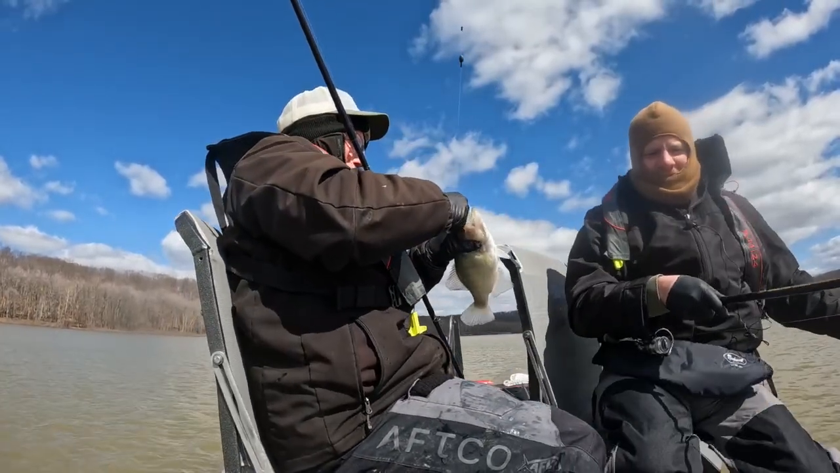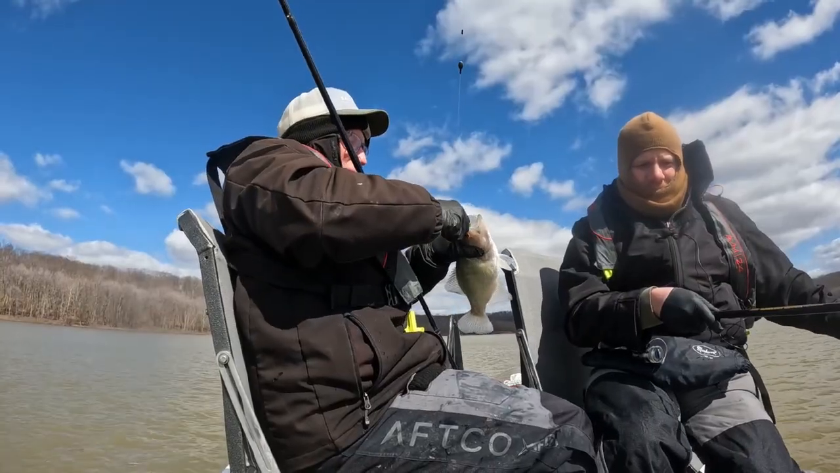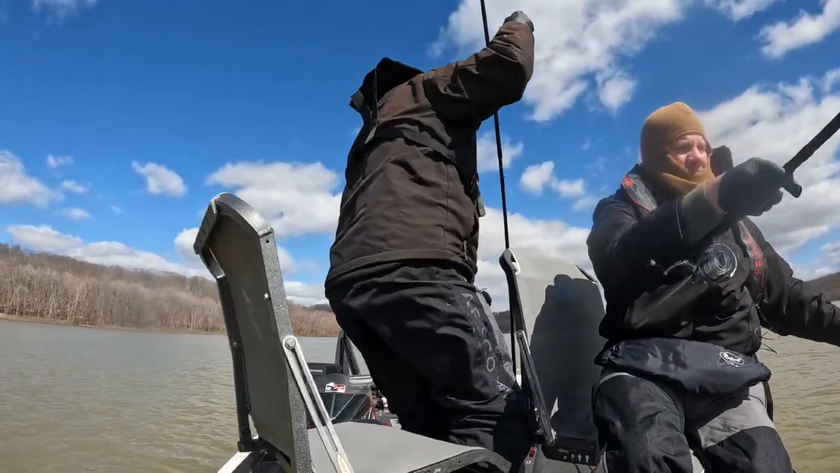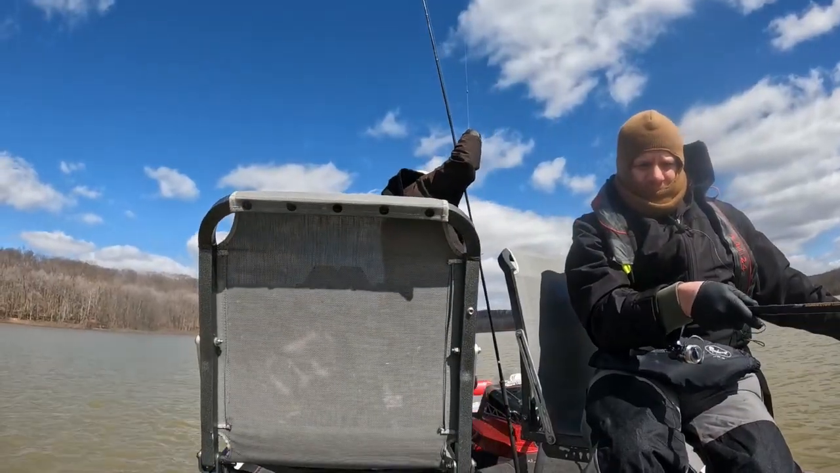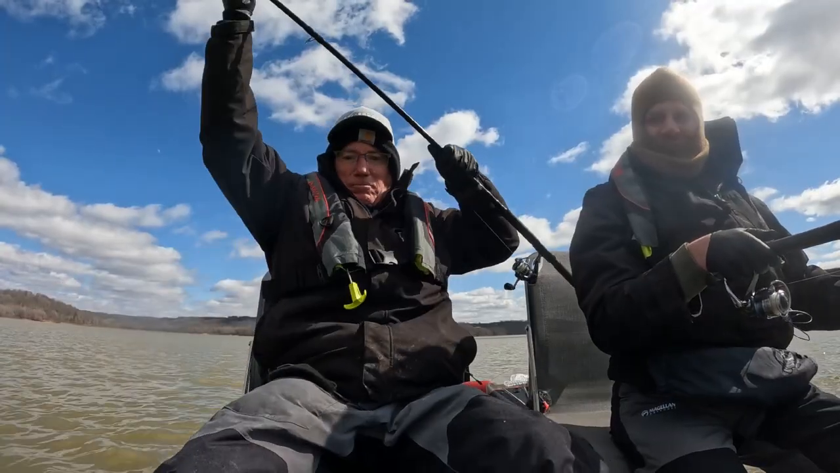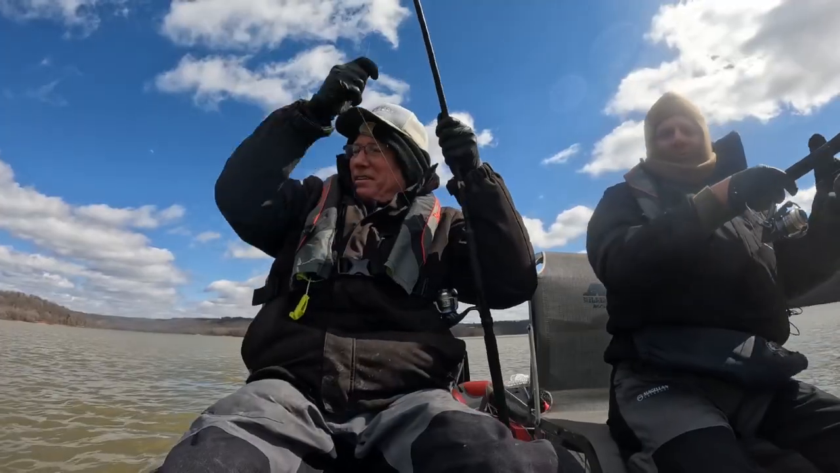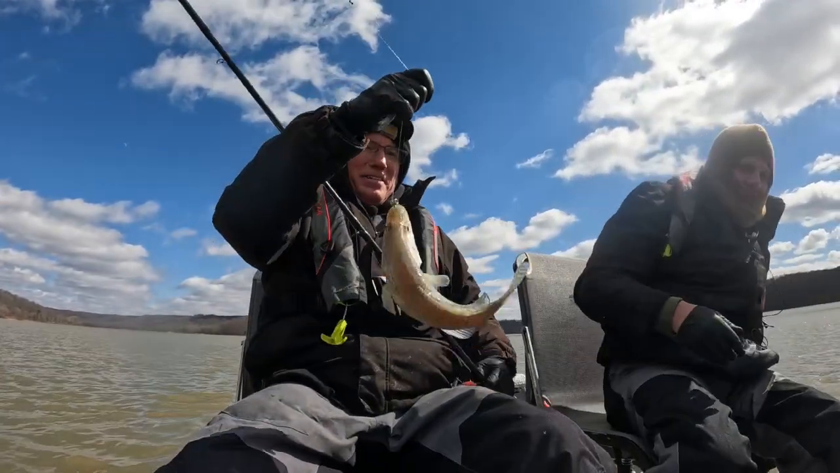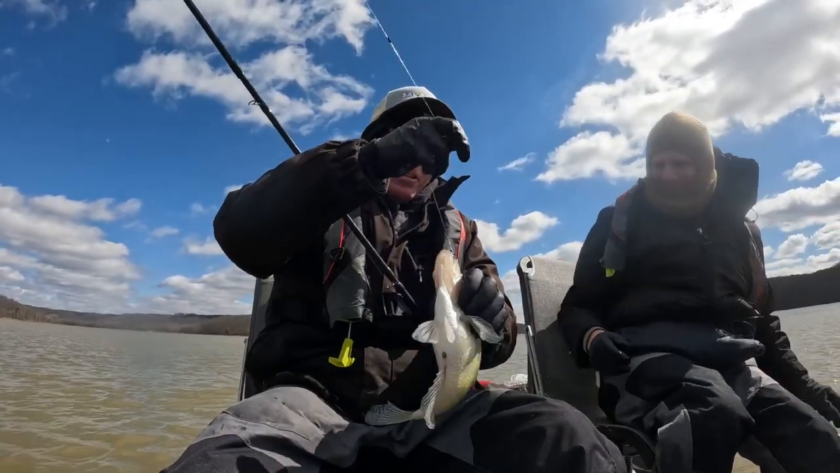It's a solid hog. Oh yeah. Boy, they get hooked in that upper bone. That's hard to get them out. It'll wear you out, man. Got him. Hell yeah. Here you go. I want to touch the crappie. He inhaled that.